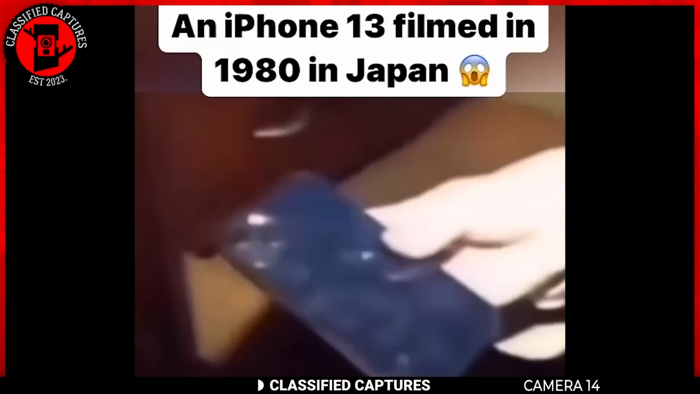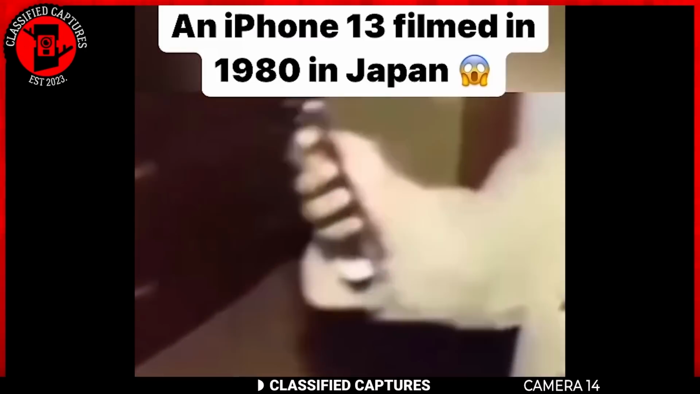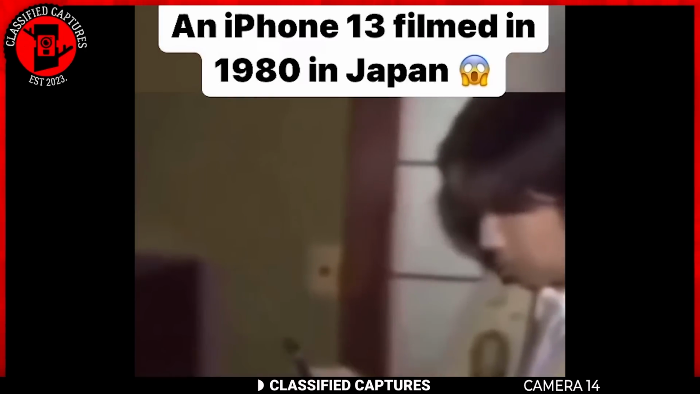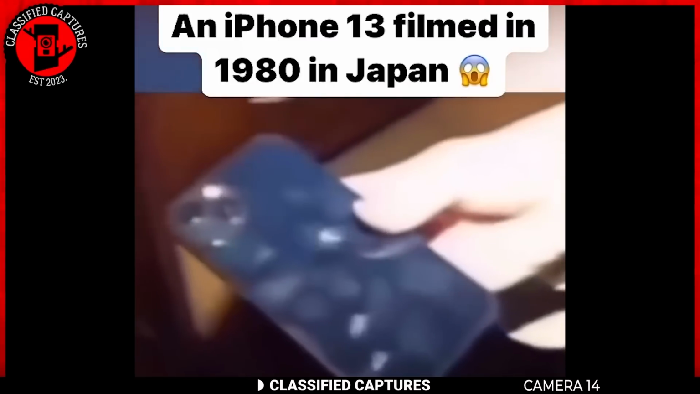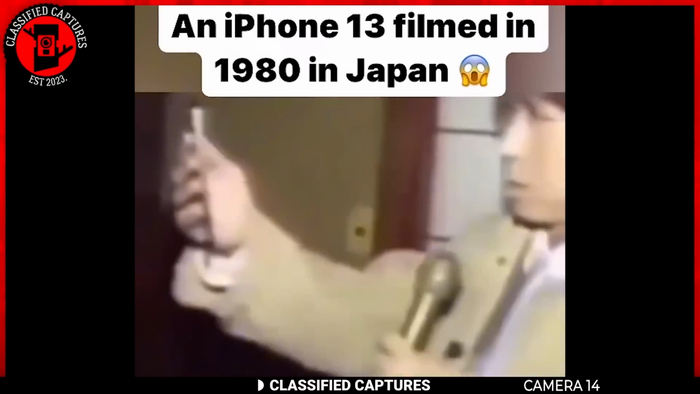In the footage, you can see the man holding the device and trying to look at his reflection, seemingly unaware that it was a phone. How is this possible? Could someone explain what's going on here? Did someone time travel, or was this technology available long before we thought it was? I'd love to hear your thoughts on this one.